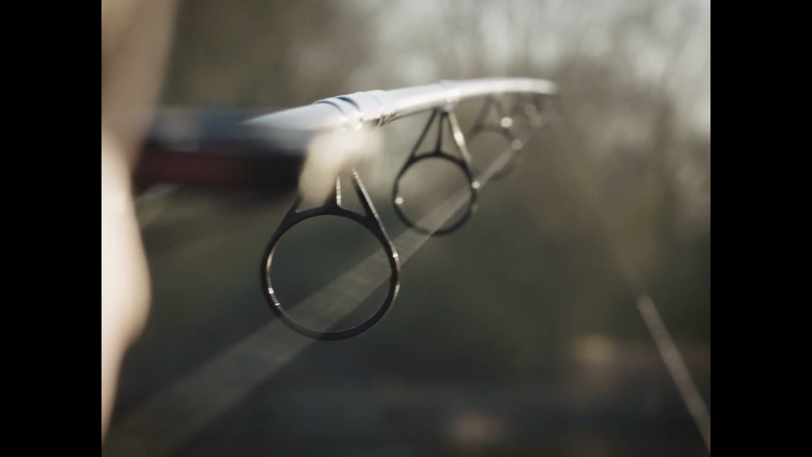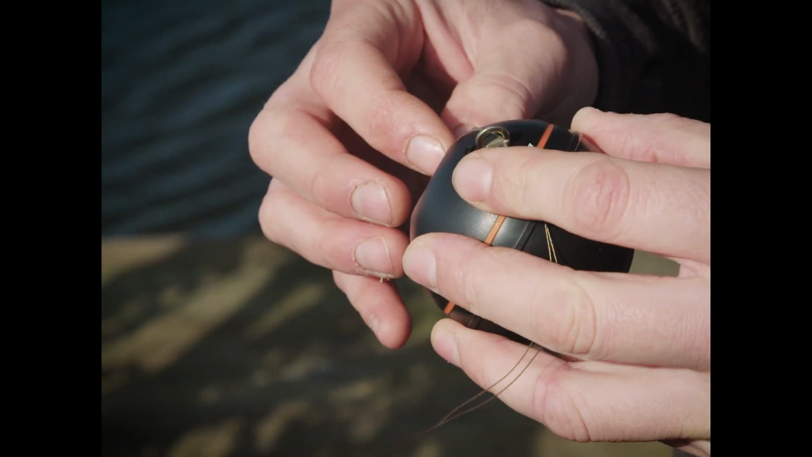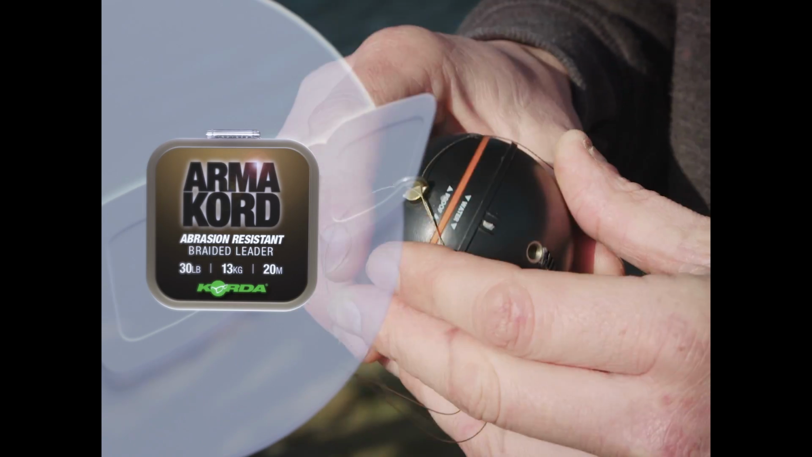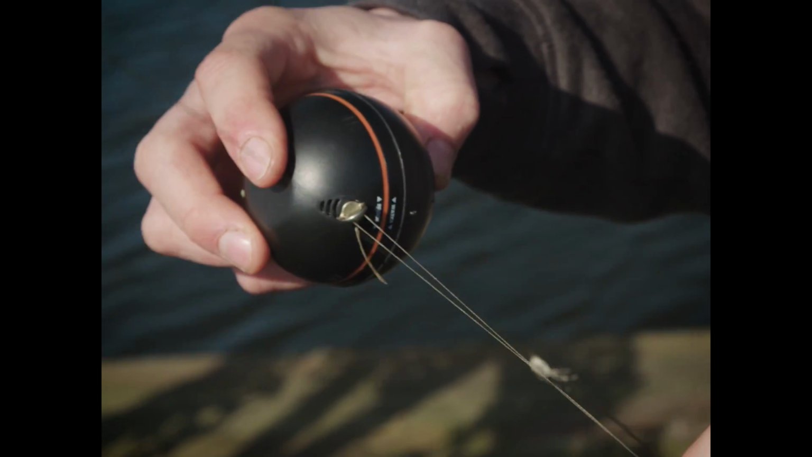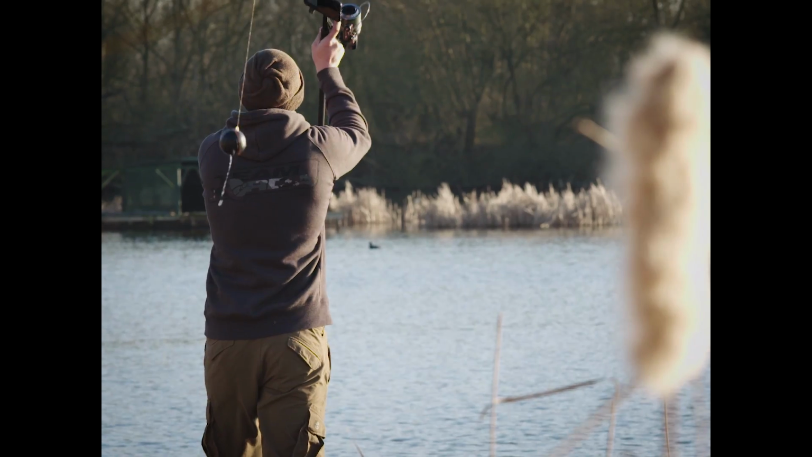I'm using my Longbow, that's coupled with an Emblem spod reel, SLR braid and the all-important leader. This is armour cording 30 pound. I've got a loop on the end to make sure that the Deeper or my lead or my spod can go on quick and easy.